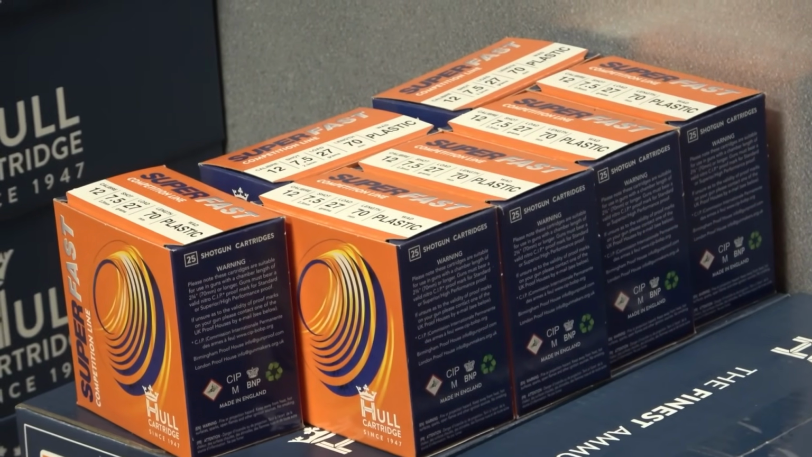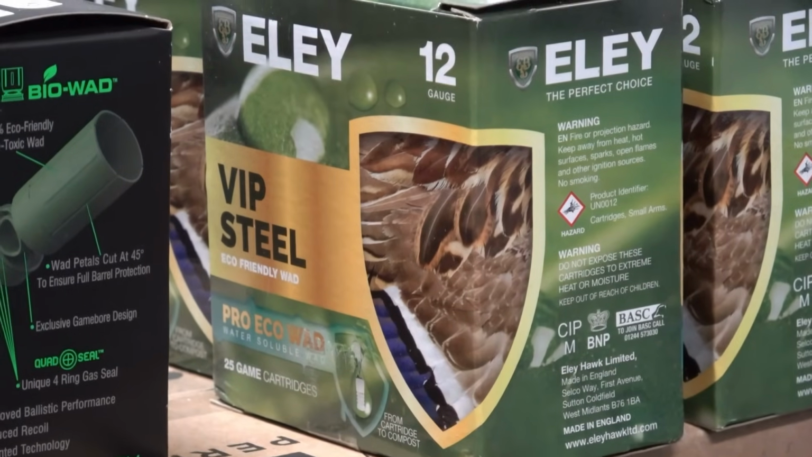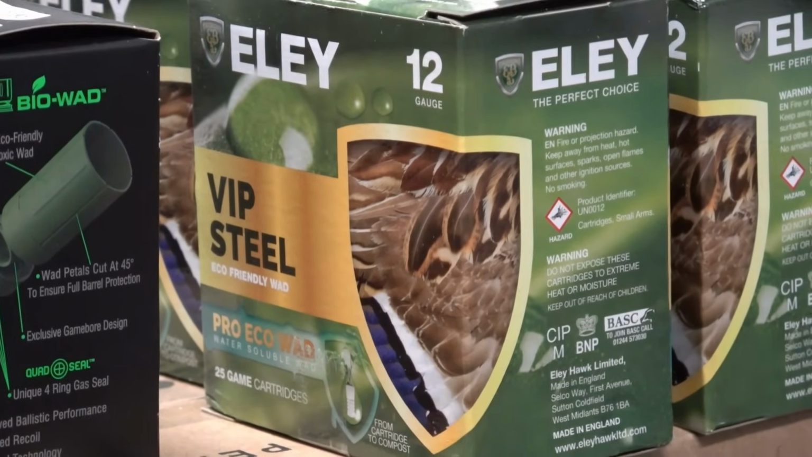Some will say that one shoots harder than the other, and my shoulder aches afterwards, but it's down to personal choice, really. I would always say take a few cartridges, different sorts, try them out and see how you get on with them. And a lot of it is recommendation by friends and so on.